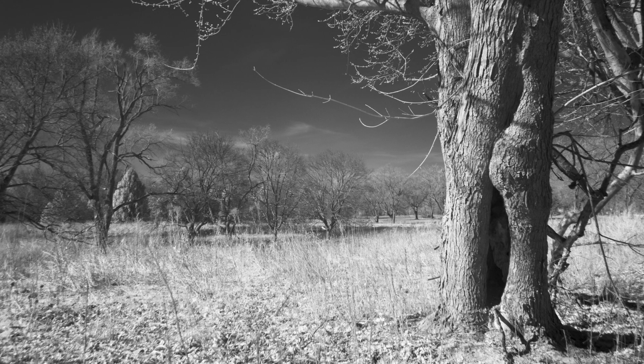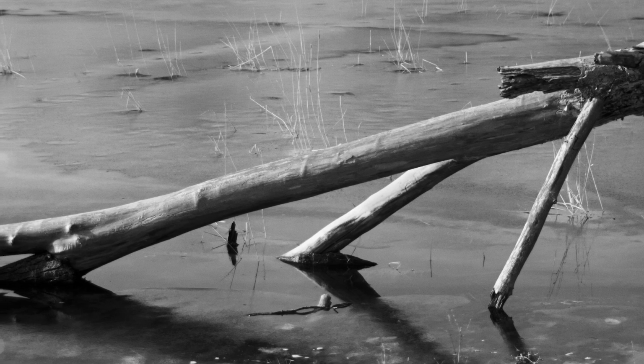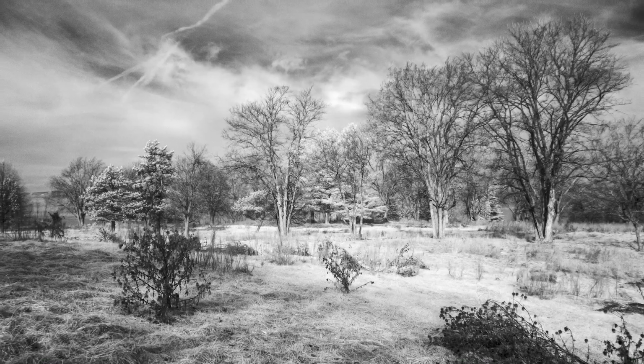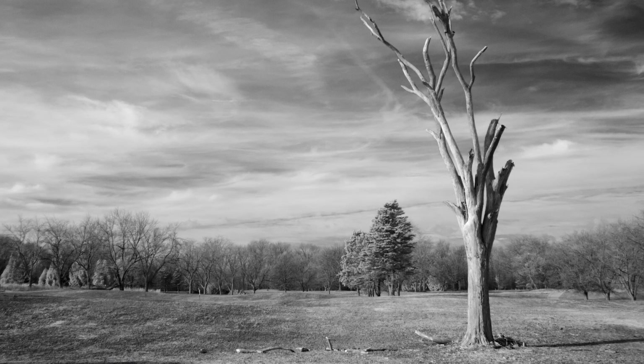I've been here a number of times in early spring, late fall, even early winter, and each time come away with character-filled images. The openness of the landscape, fallen trees, withered plants are dramatically transformed when photographed in black and white. It all looks more desolate, barren, and otherworldly. Let's go take a look and I'll point out some areas of interest.